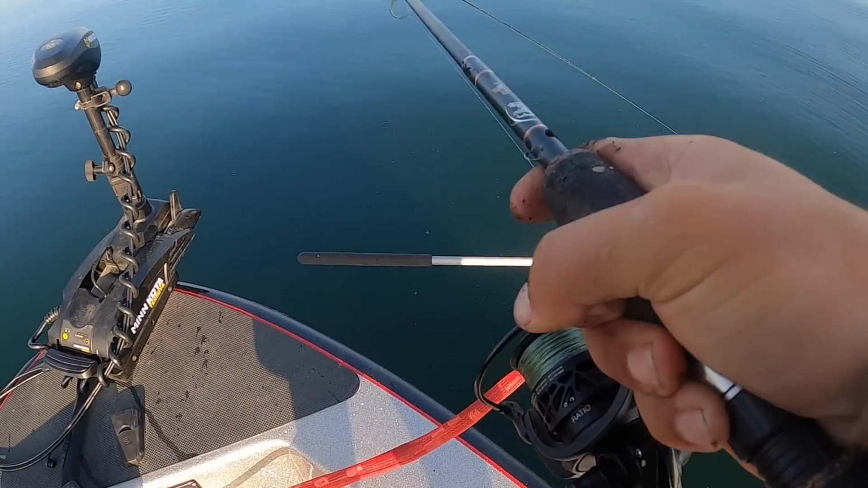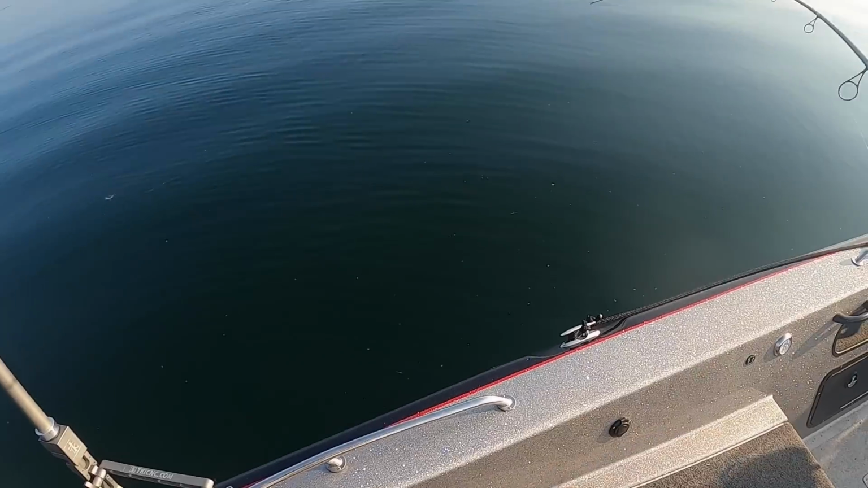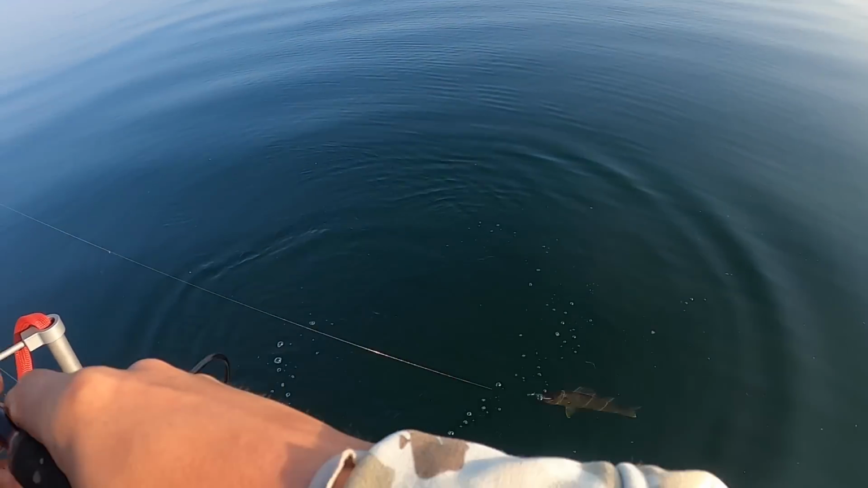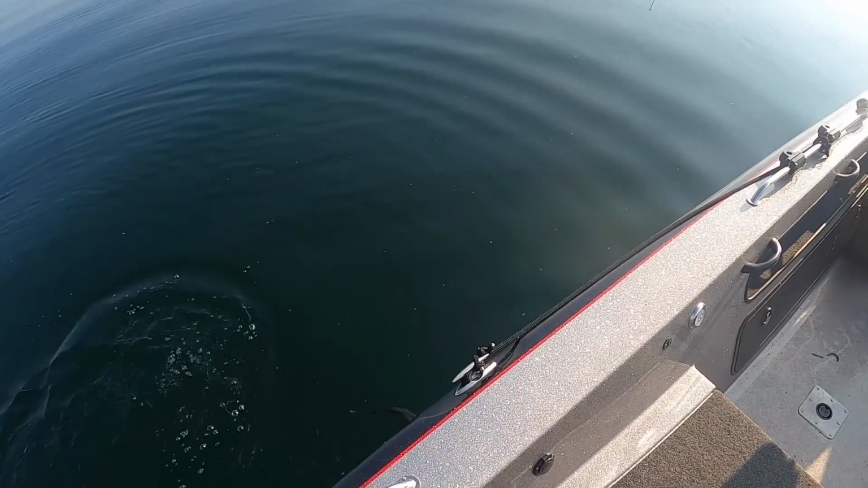Right there. Man, you can see that one just shooting through the school a little bit. And look at him. In clear water, we're fishing about 17 feet right now. One thing you don't have to do is try to get the bait on the bottom.